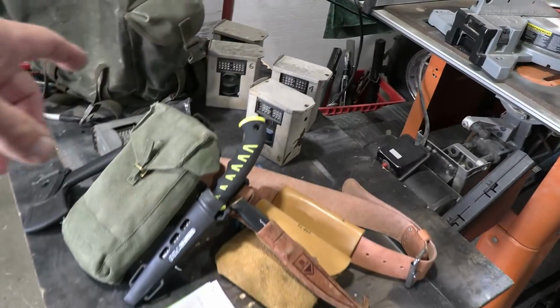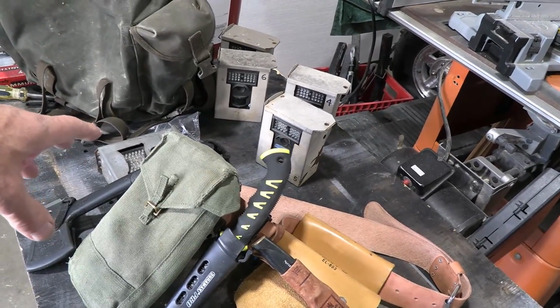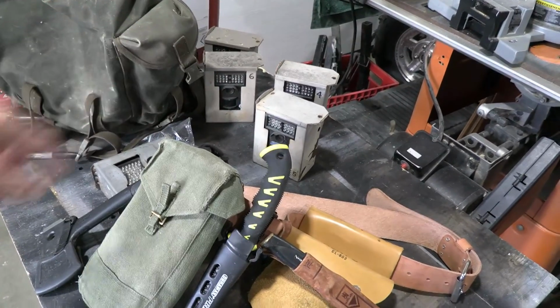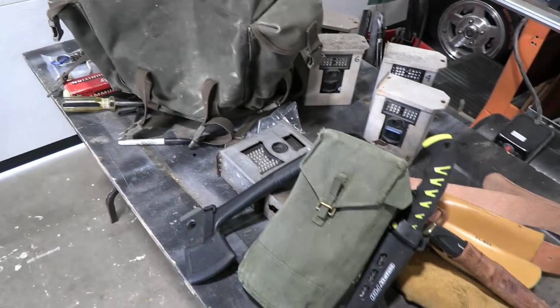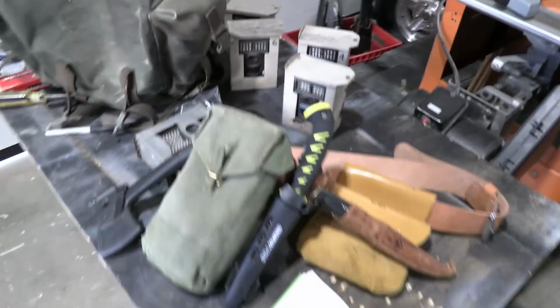I got 6 old Bushnells. Those 4 Bushnells are 25 years old or something, and they still work great. These other 2 are newer Bushnells, and they're not as reliable. Those 4, I may put them out.